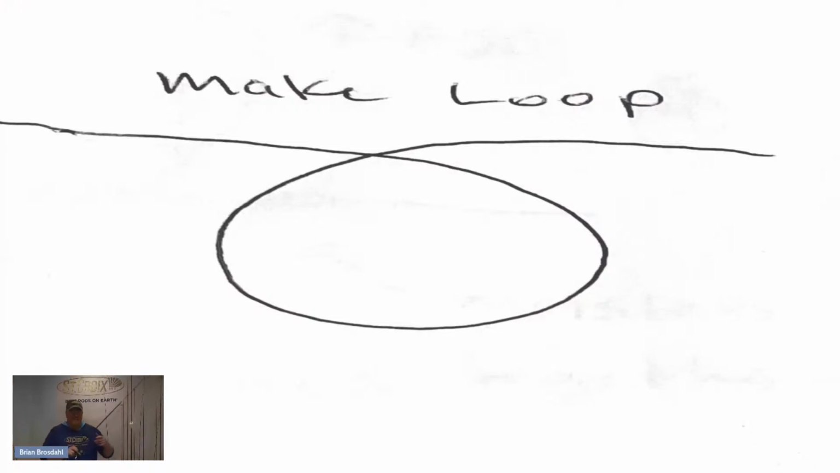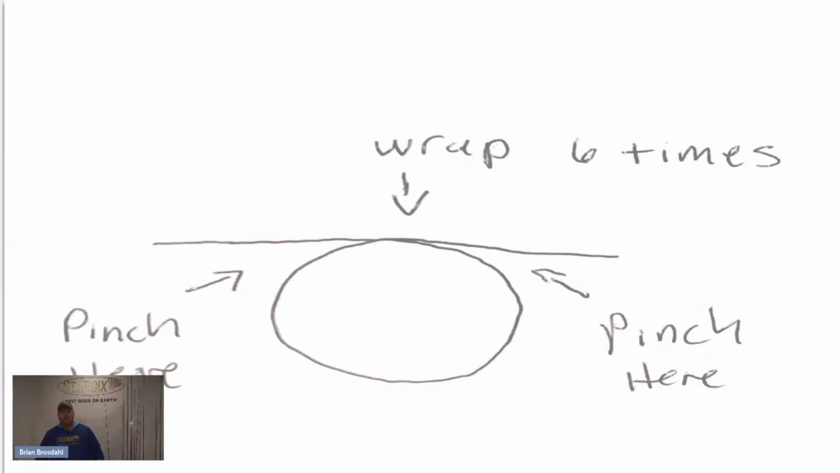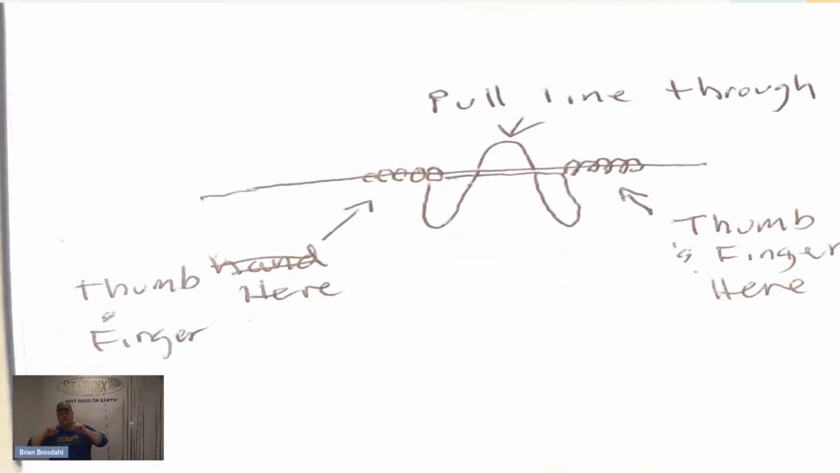So through the magic of technology and my art, I'm going to show you how to tie this. So you make a loop. It's just a simple loop. I call it the steering wheel. And then once you make it, you have a hand on each side. You wrap it 6 times, and then you pull the bottom through the top of the steering wheel. And then if you have something to hook it on, like a little knob on the table, or I just grab it with my teeth and slide it together.